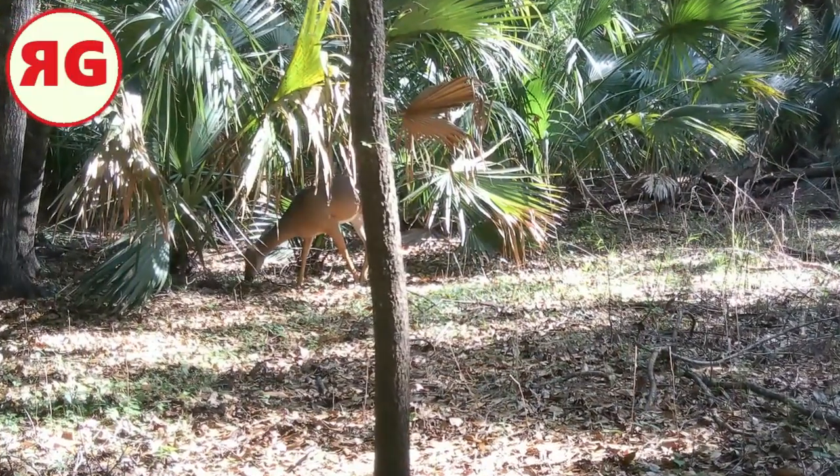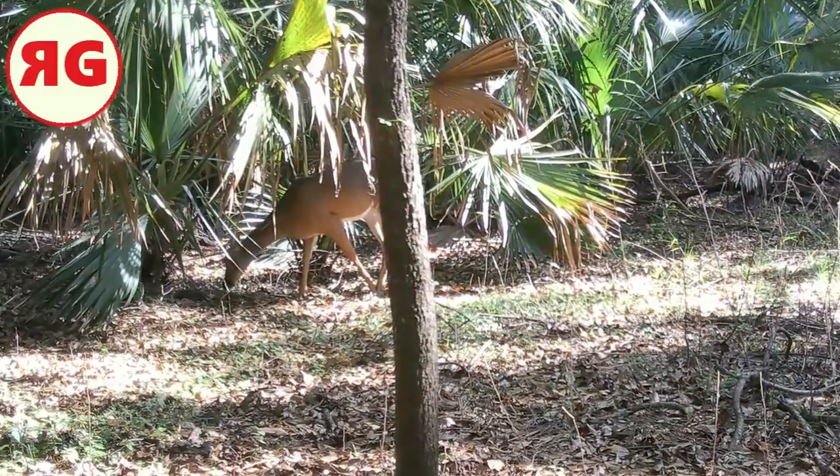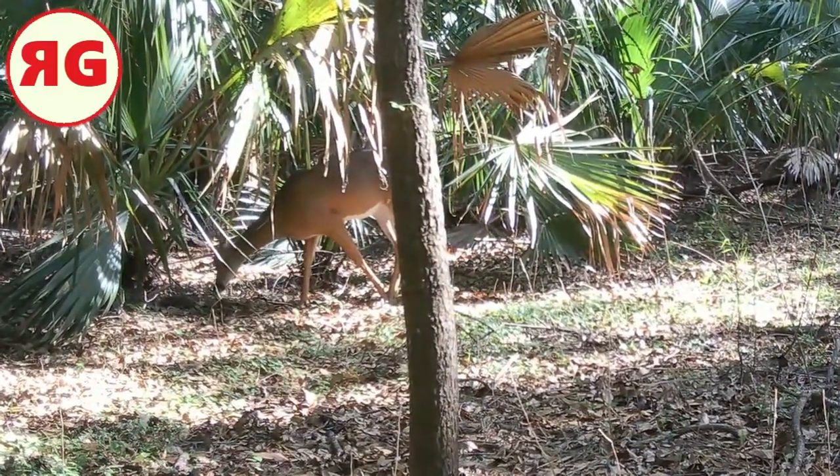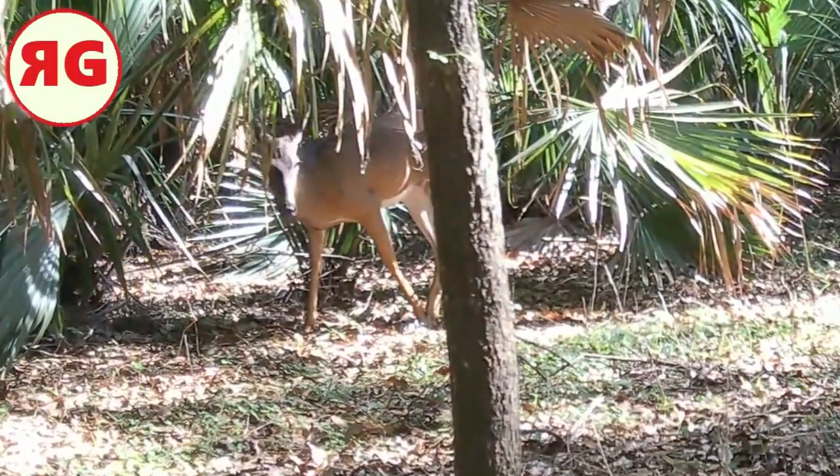Here's a deer just browsing, trying not to sound like Rodney Dangerfield when he says, "I'm a browser. Look at me, I'm a browser."